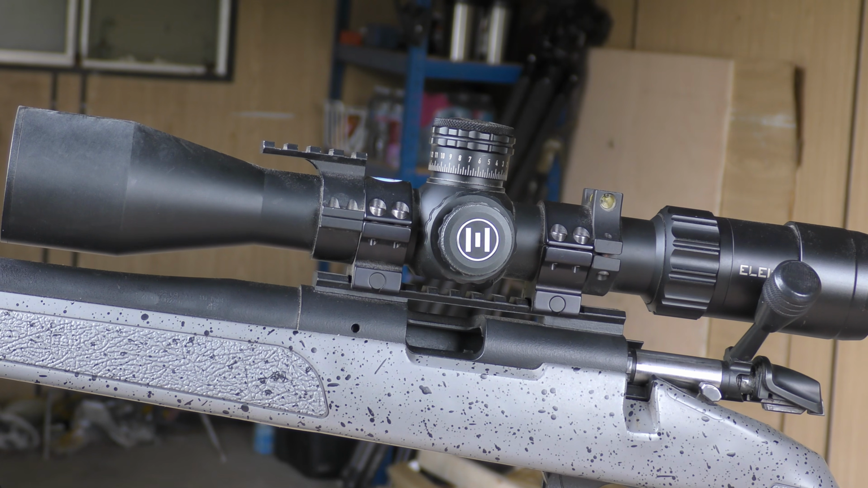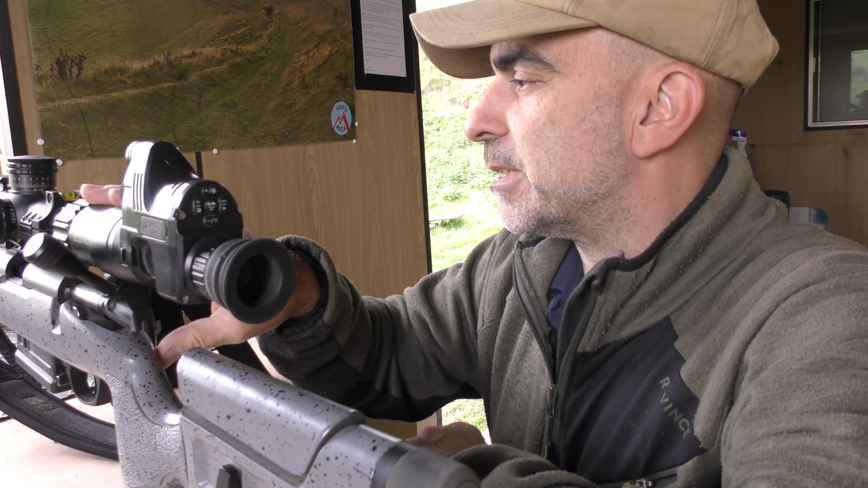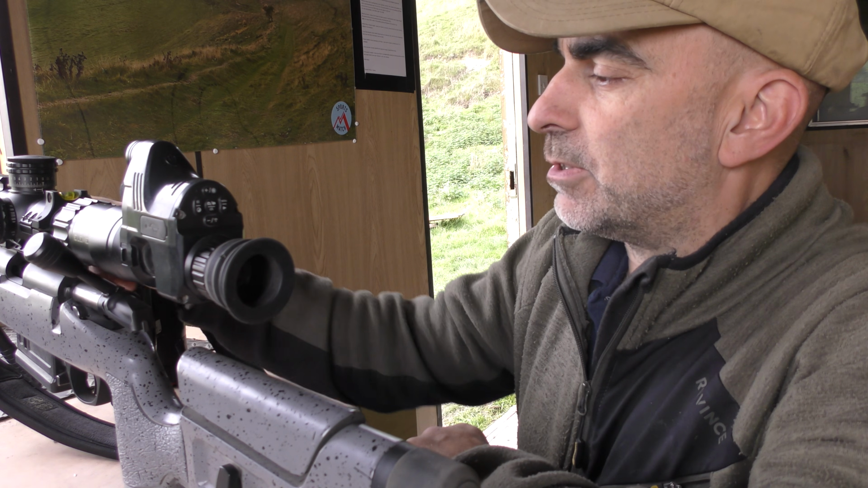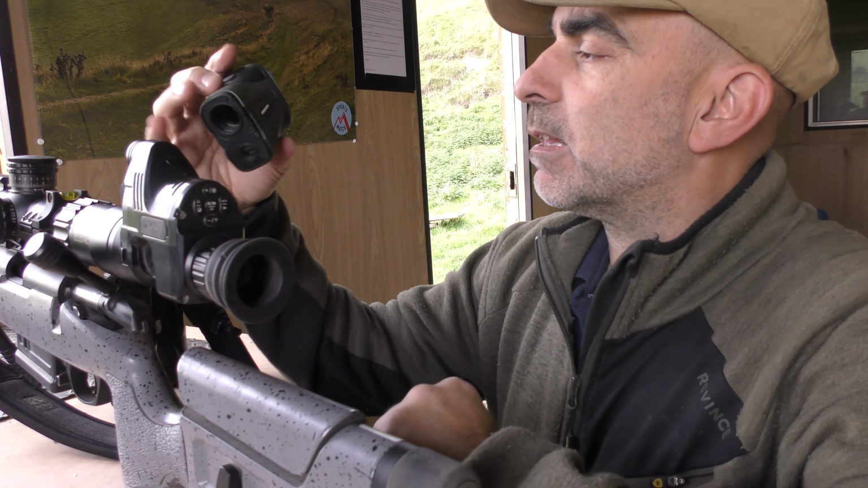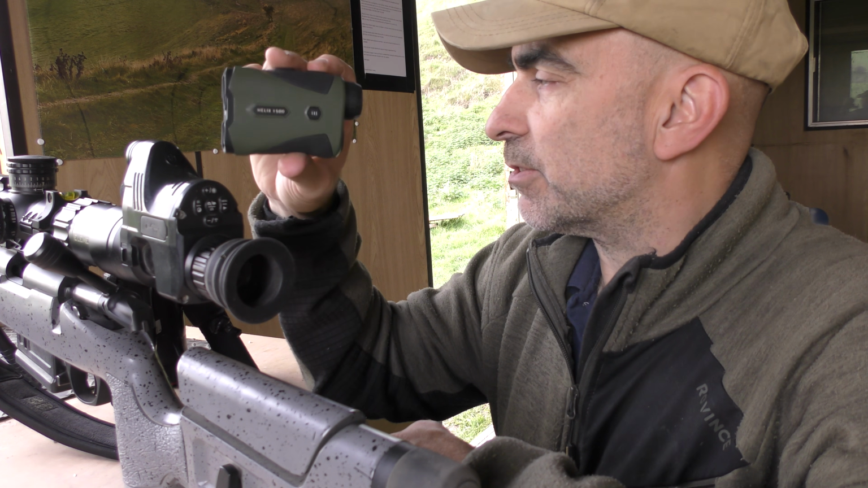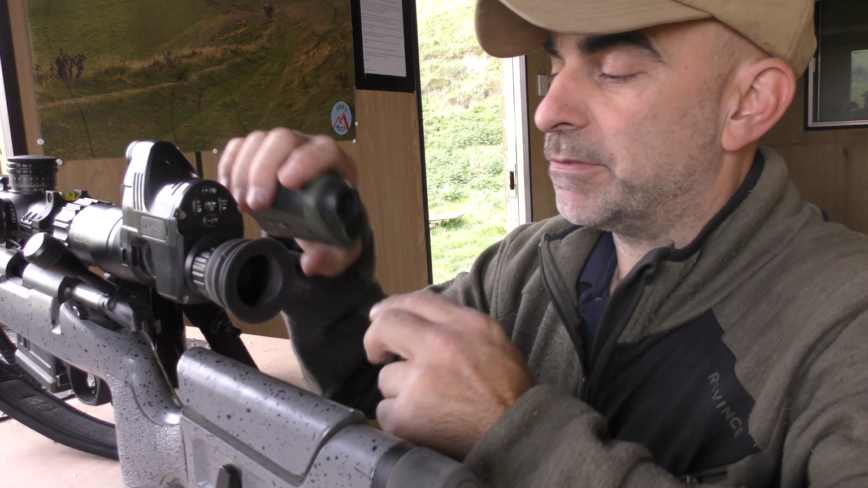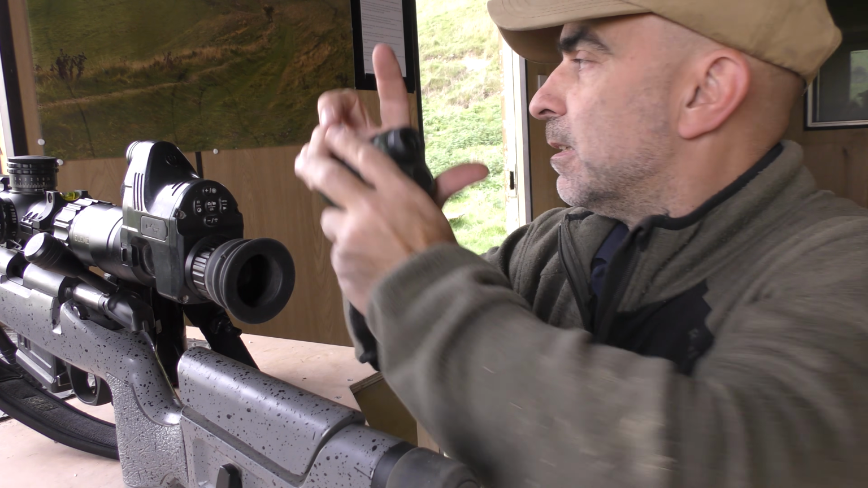I'm using an Element Titan. This is the 3-18 by 50 version. Really nice little scope this, very accurate to dial in with. Bergara B14R and Sports Match mounts on there. Eley Match ammunition, and I'm also using the Element Helix 1500 rangefinder, which gives me not only the range but also a suggested correction for the drop, and I've found it to be very accurate.